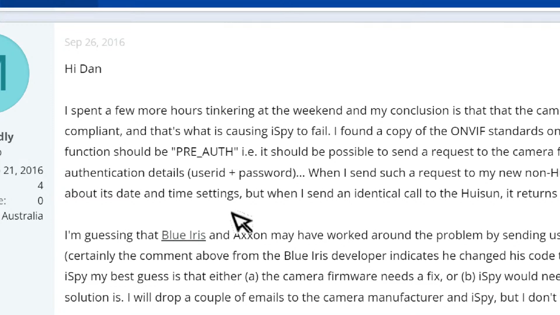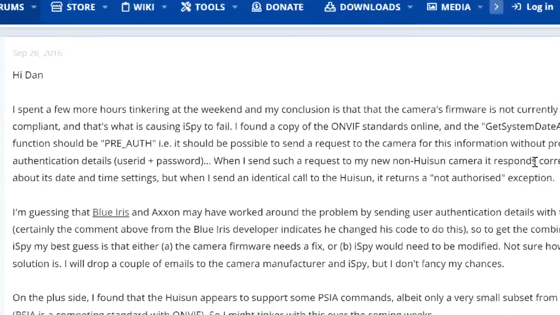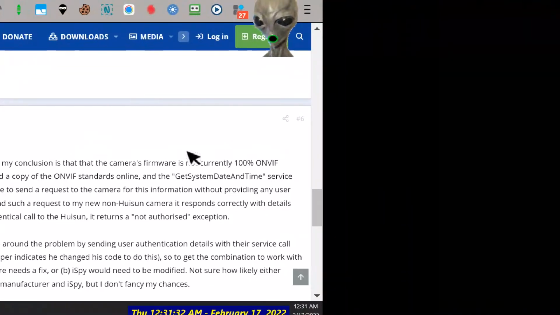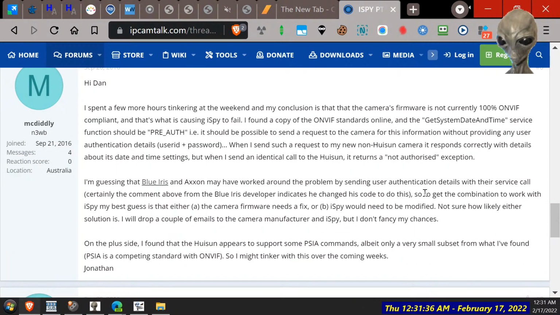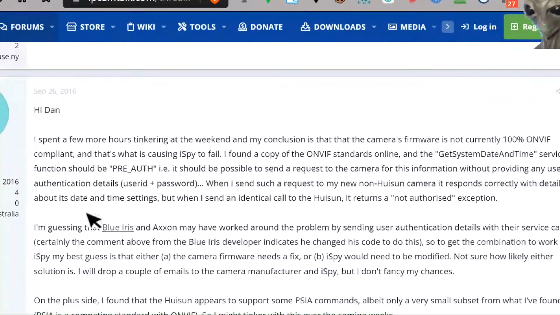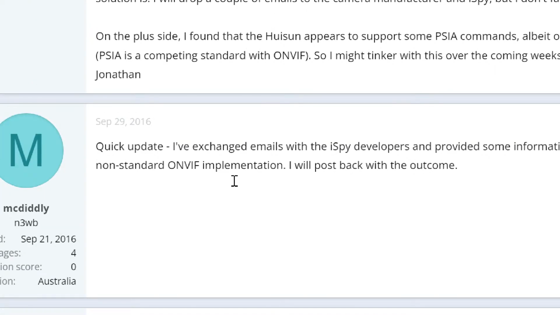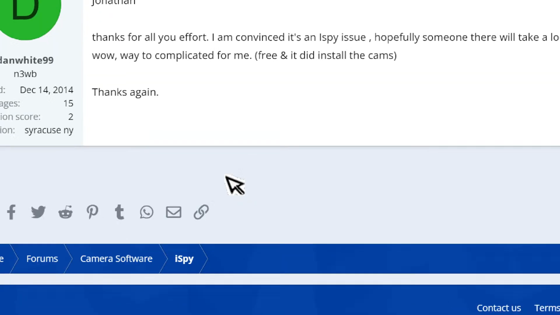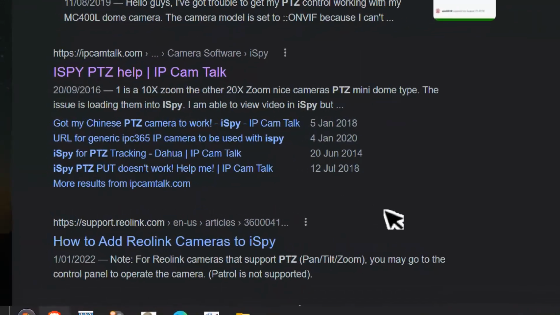Okay, I haven't got it going. A few more hours tinkering. Conclusion: the camera is a firmware problem, no doubt. Firmware is not currently 100% ONVIF. Sounds different, Chinese then. Damn it. So no answer apart from China garbage.